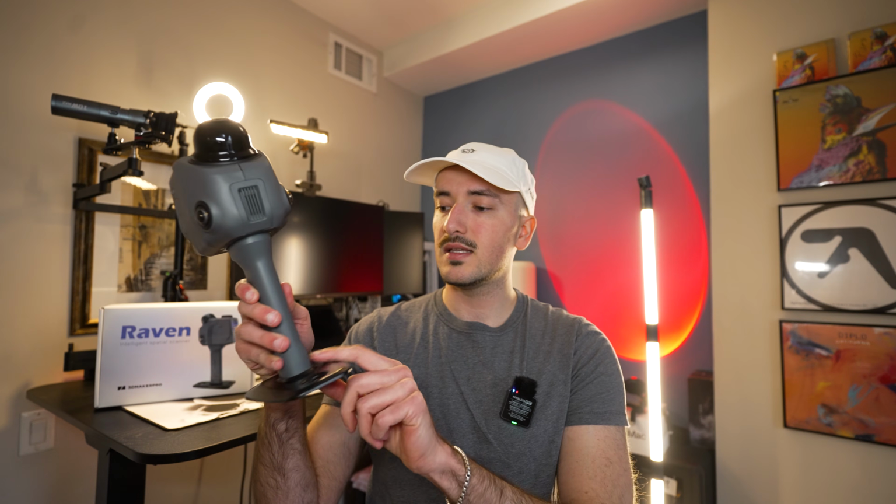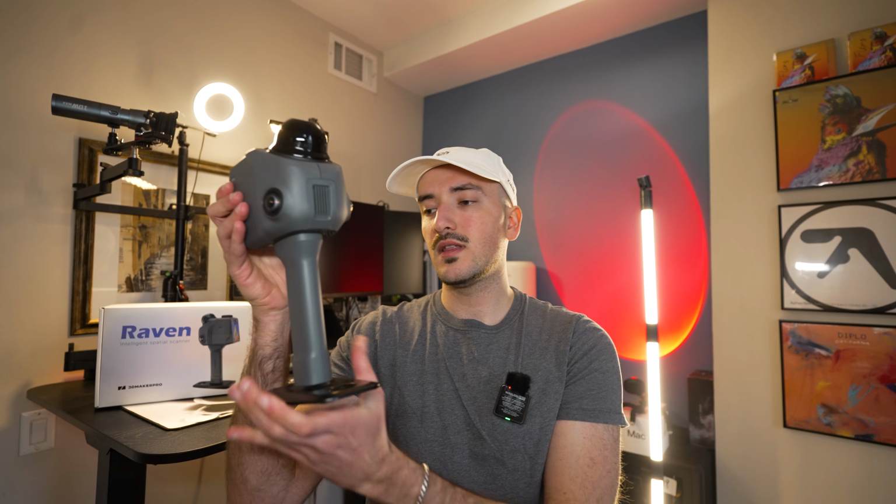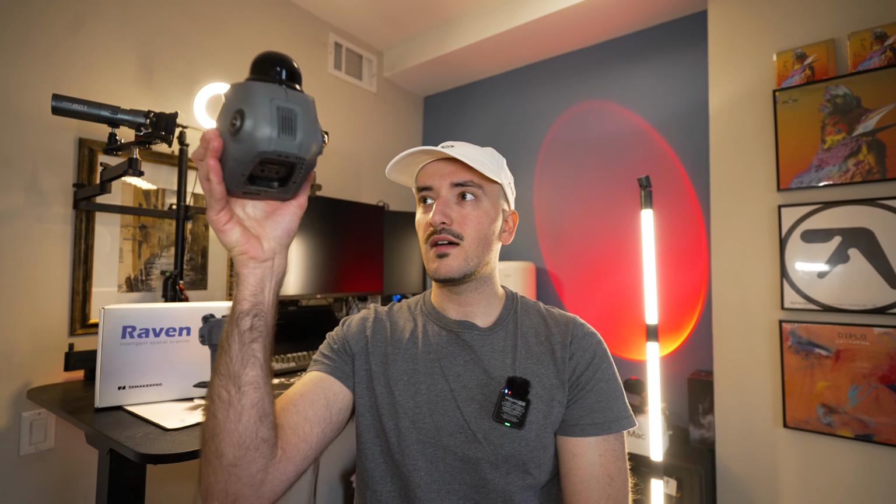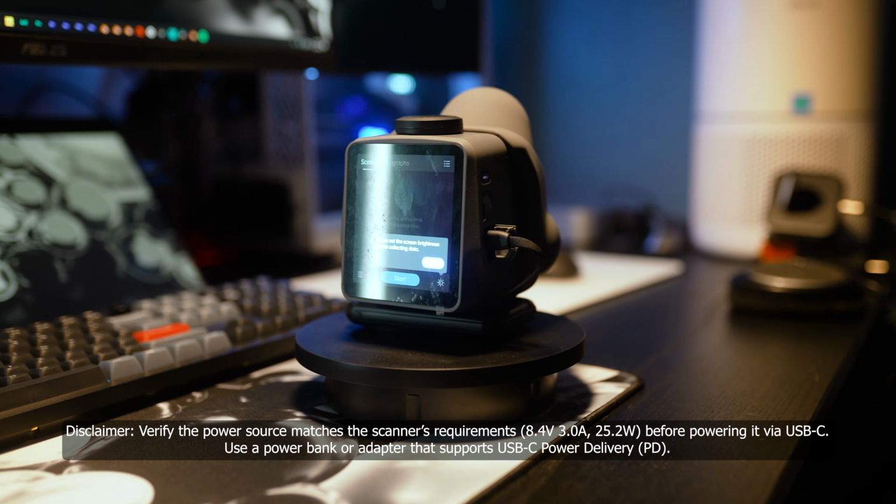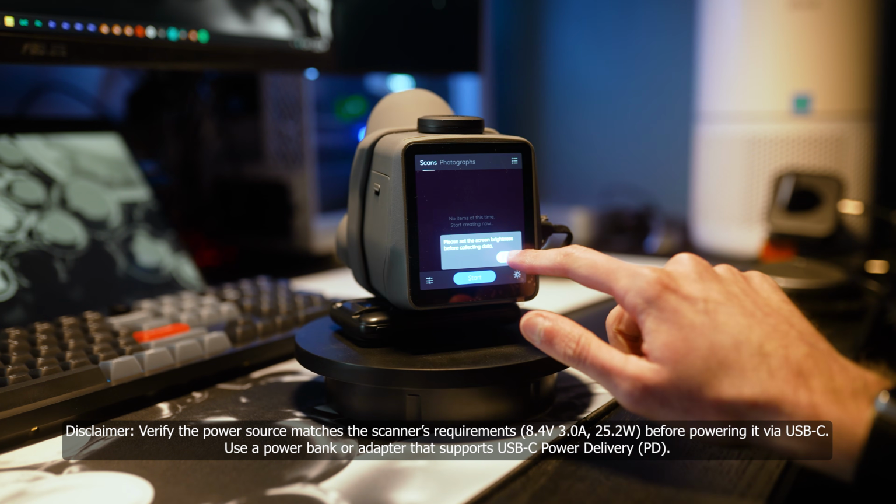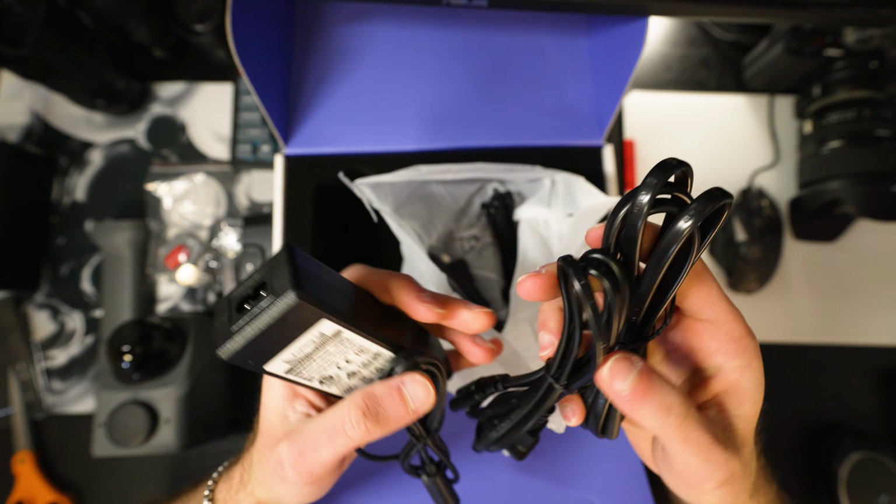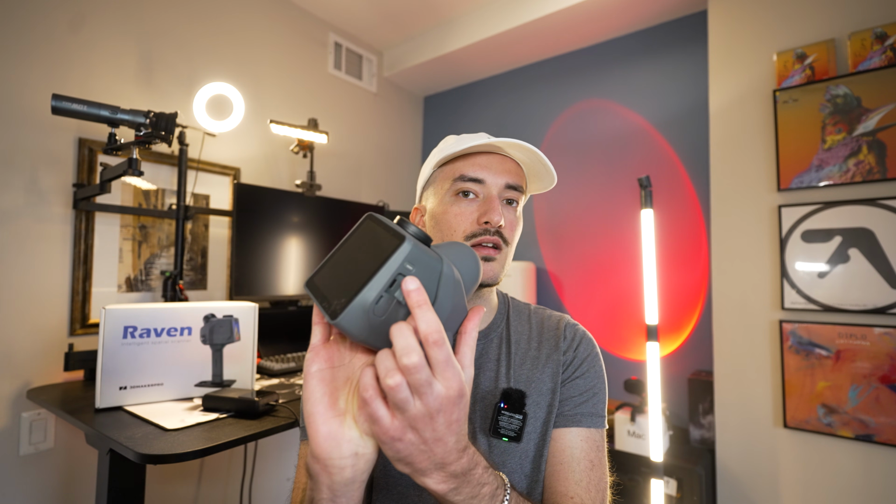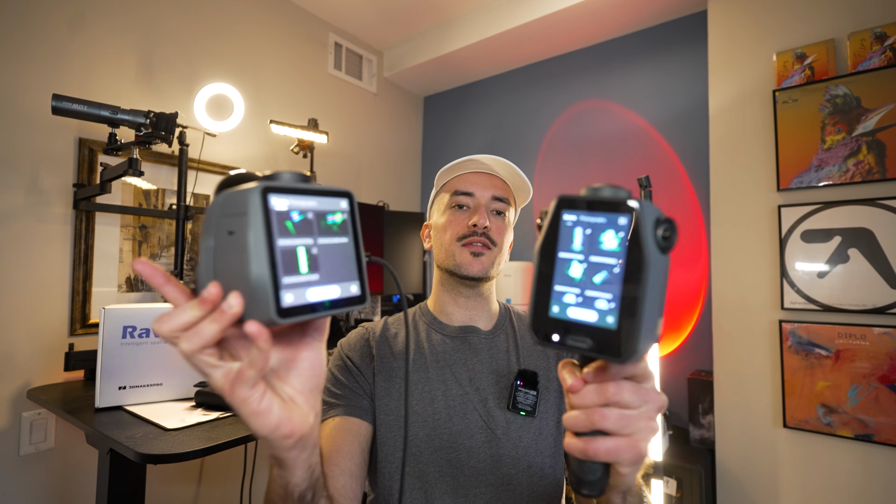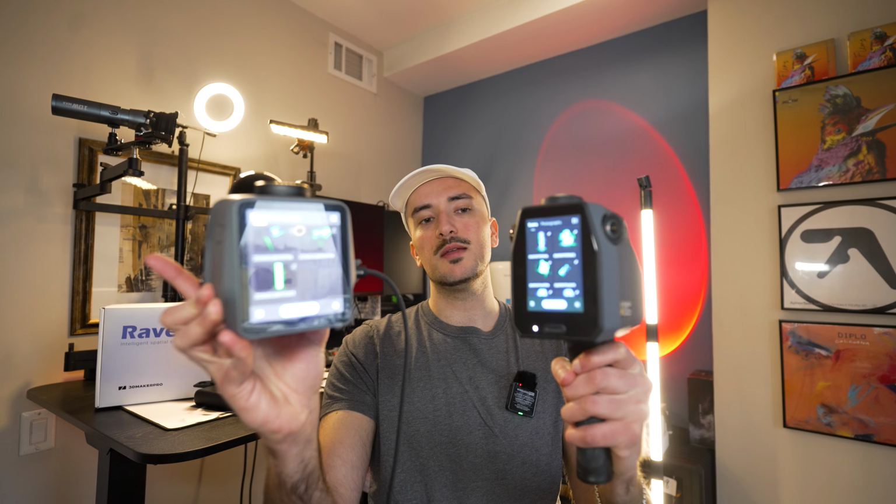So the crazy thing is that you can actually run this entire setup without the grip because you can just power off of the Type-C. But on top of that, if you want to bring the grip with you, you don't need all those power adapters. Those are good to have just in case you're working in a professional setting. But if you really wanted to, you could charge off of just the Type-C right here, which makes your setup a whole lot leaner.